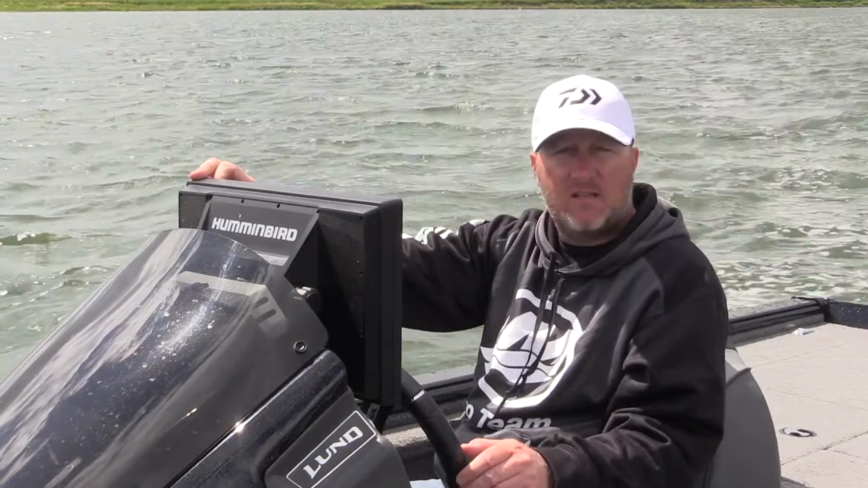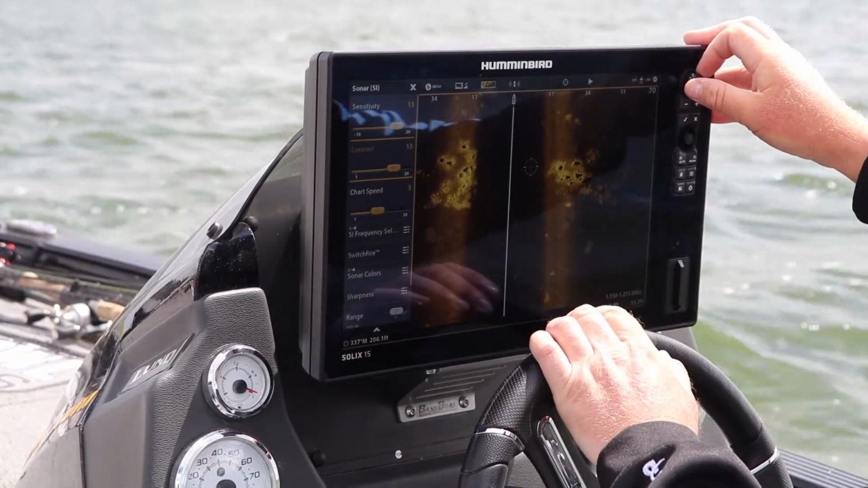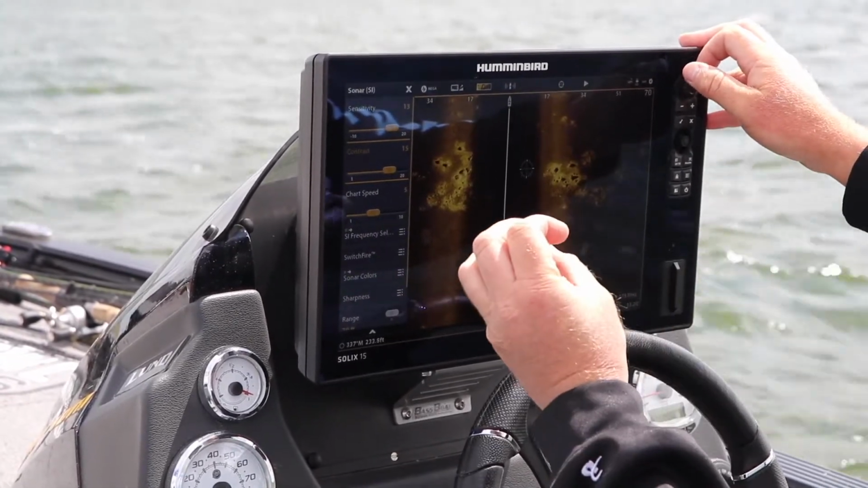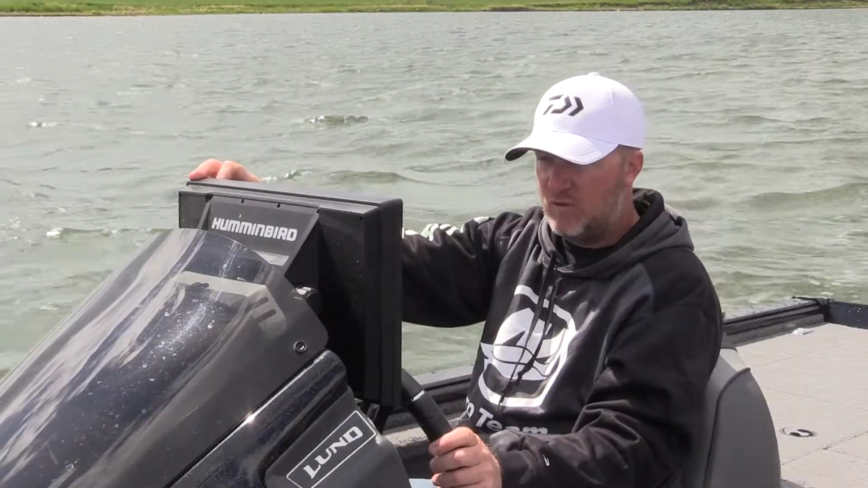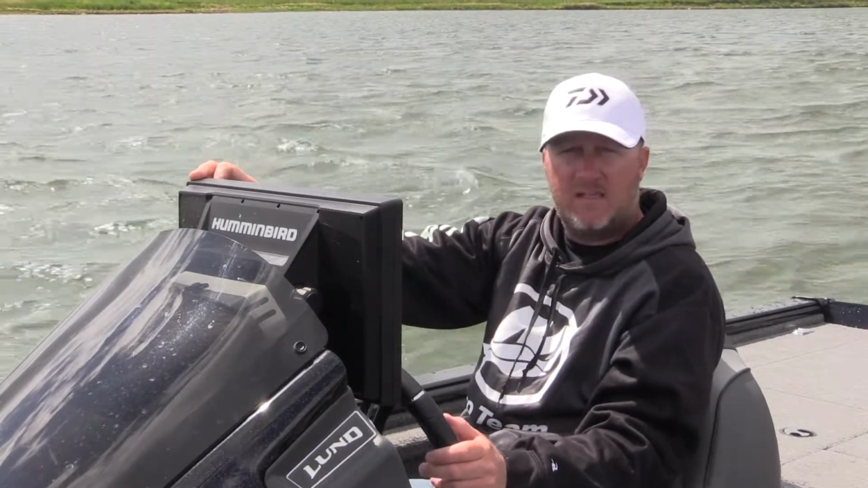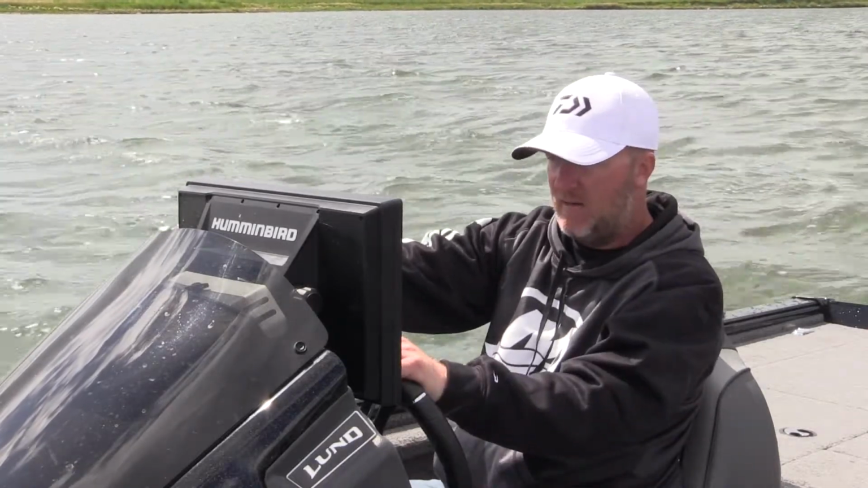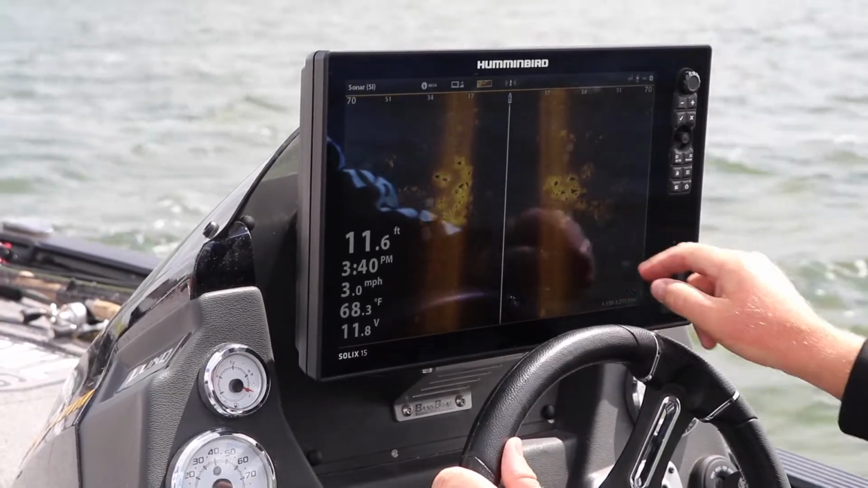My contrast, I started at 12. I'm gonna bump up to 15 just so you can kind of see what happens. That actually doesn't look too bad. It really makes the gravel around the rocks really pop. It actually looks pretty good. But right now, I'm just gonna set it 13 sensitivity, 13 contrast. My chart speed's at 5, and you can see this is a really nice picture right here.